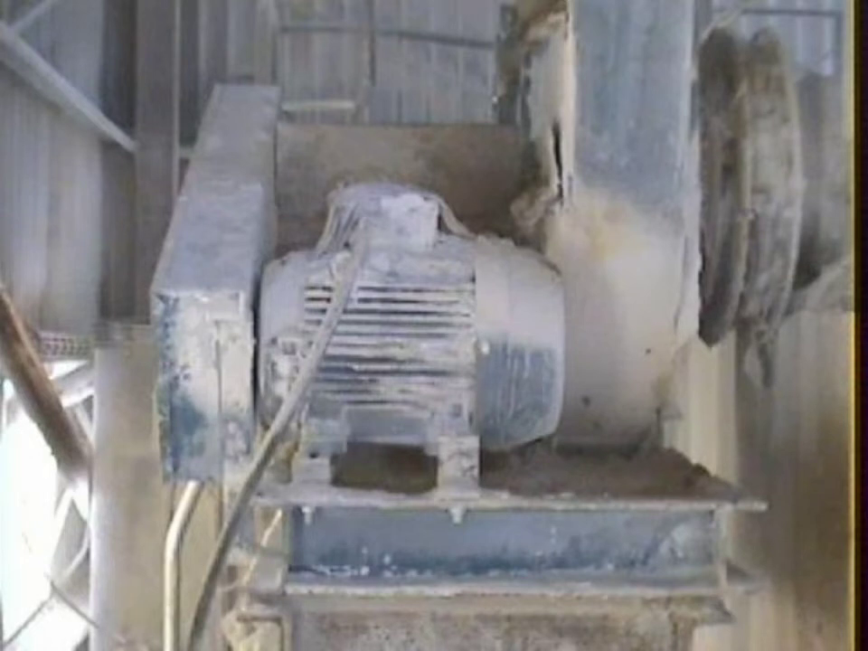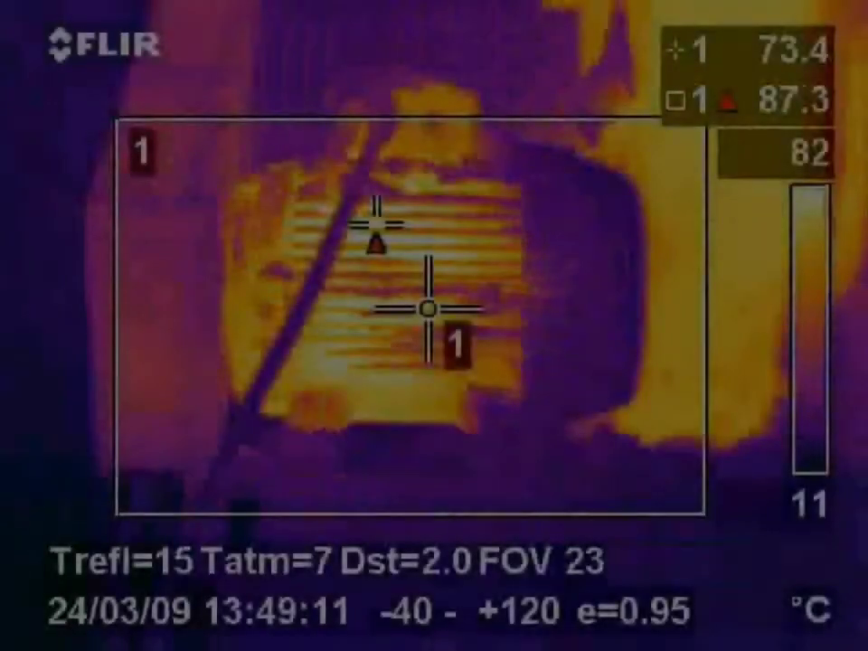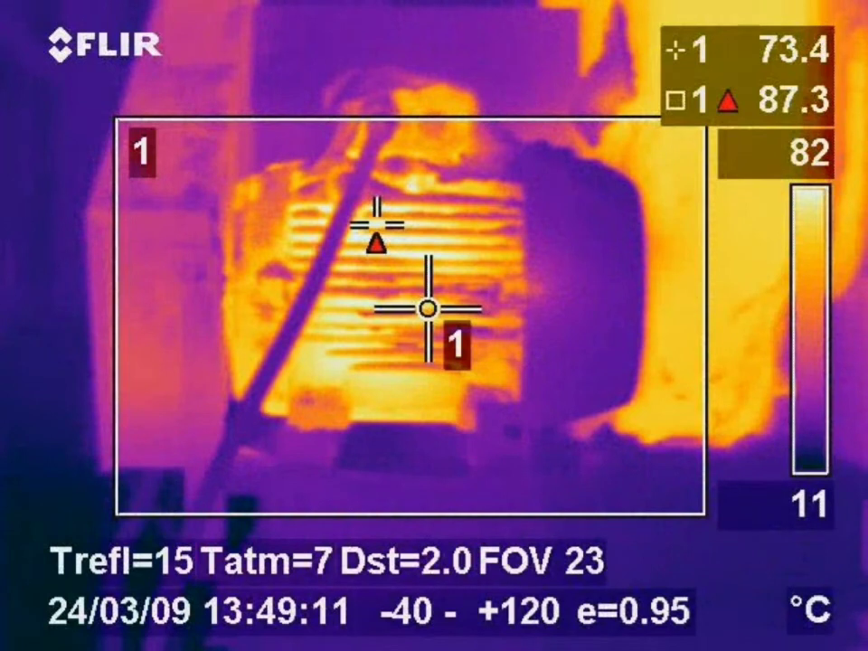On this inspection we found this motor in a remote part of a plant. The cooling fins in the motor had been clogged with dirt and dust, and the fan had been rendered useless. After the inspection, when the fault had been highlighted, a maintenance plan was put in place to routinely check and clean the motor. No damage was incurred to the motor and it's still operating in the plant.